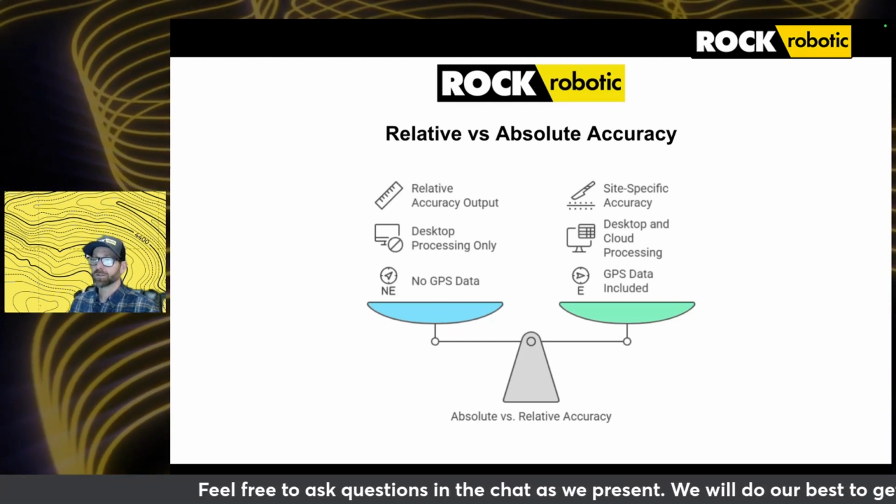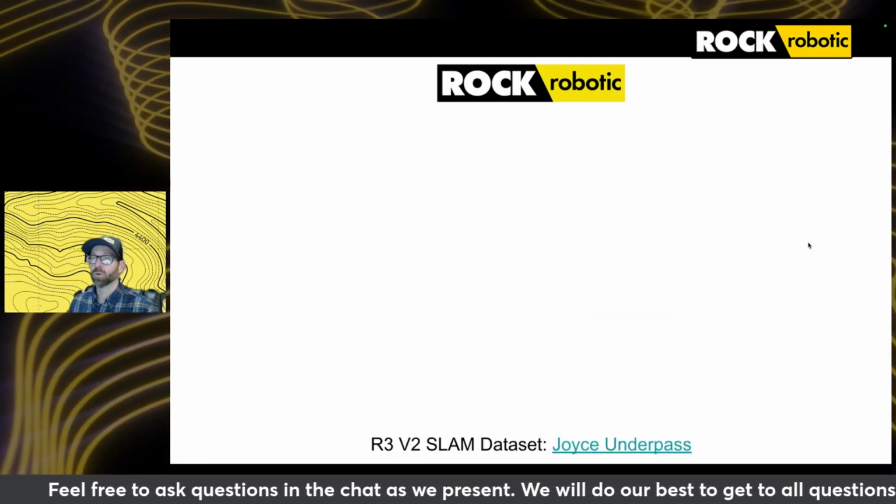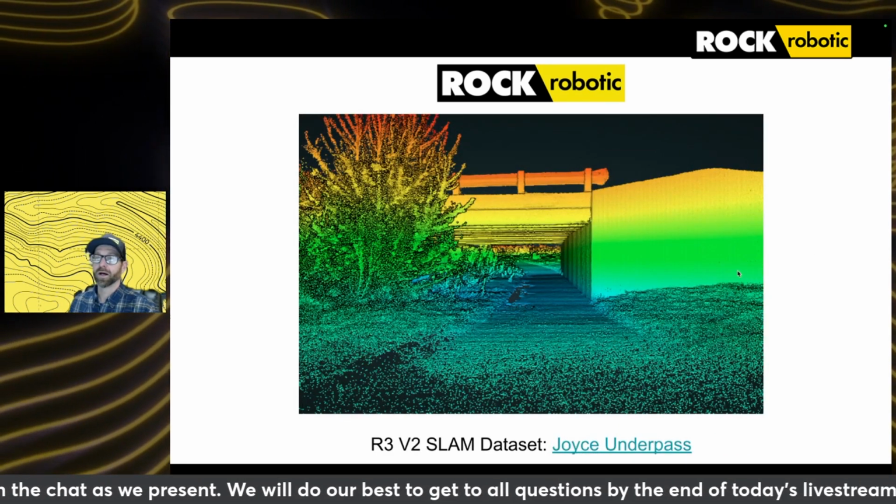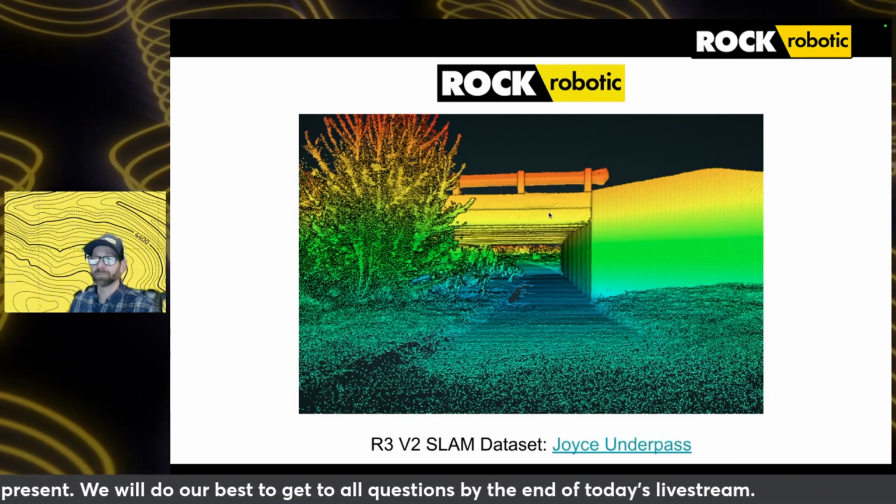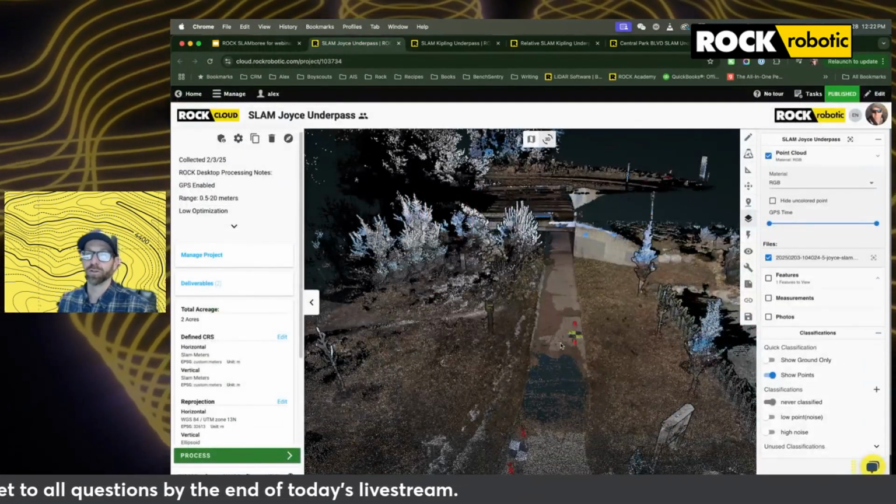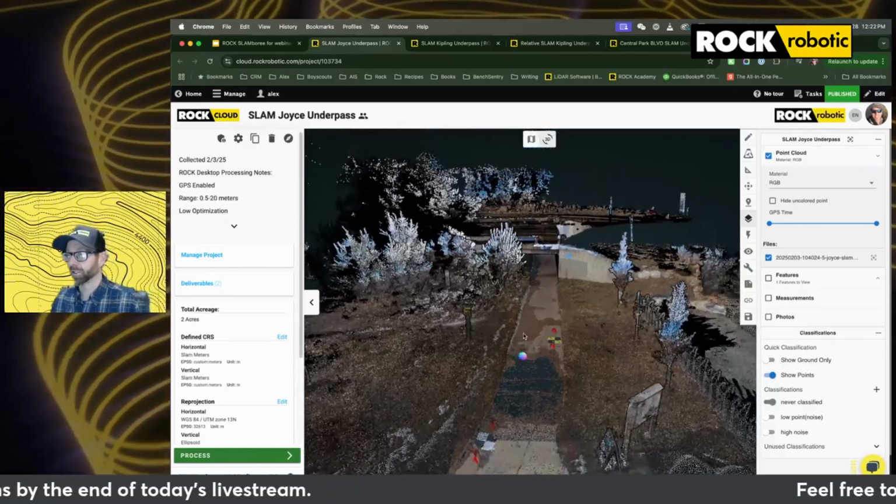essential. So now we're going to go over some real world examples of our data sets where we have both relative and absolute accuracy, and how you can go ahead and improve the precision in your workflow.